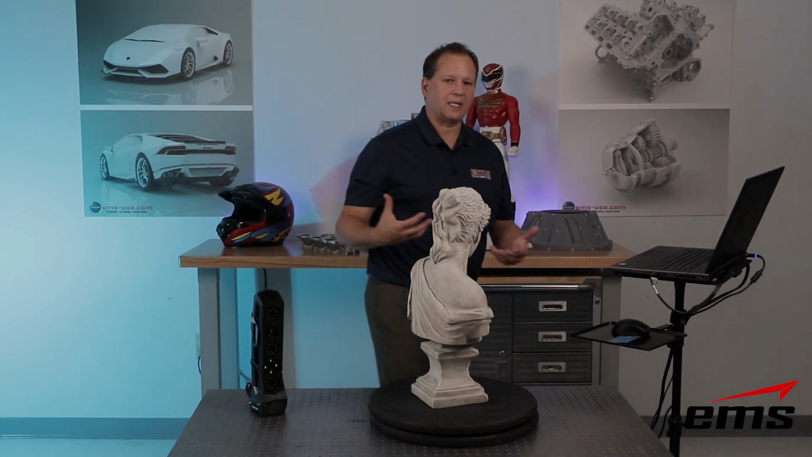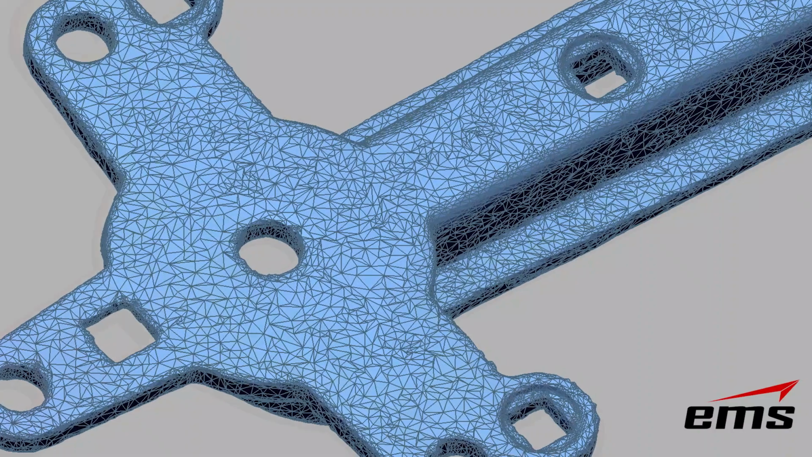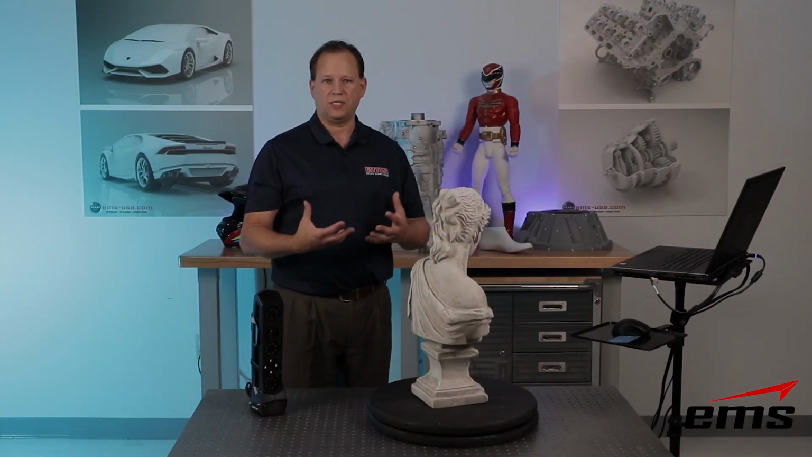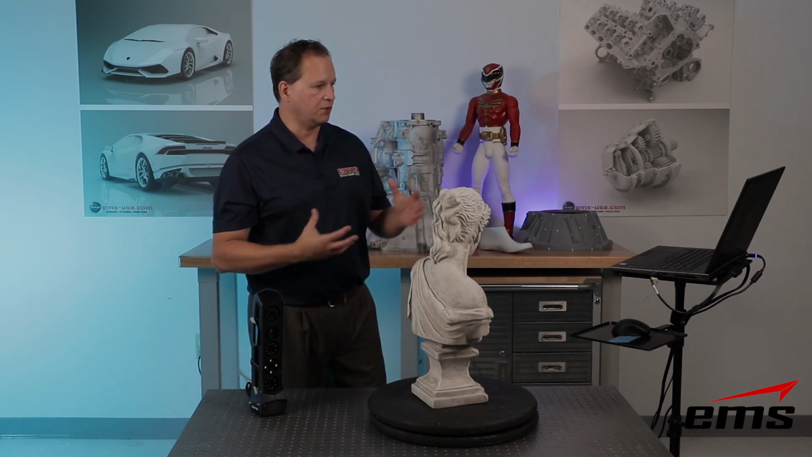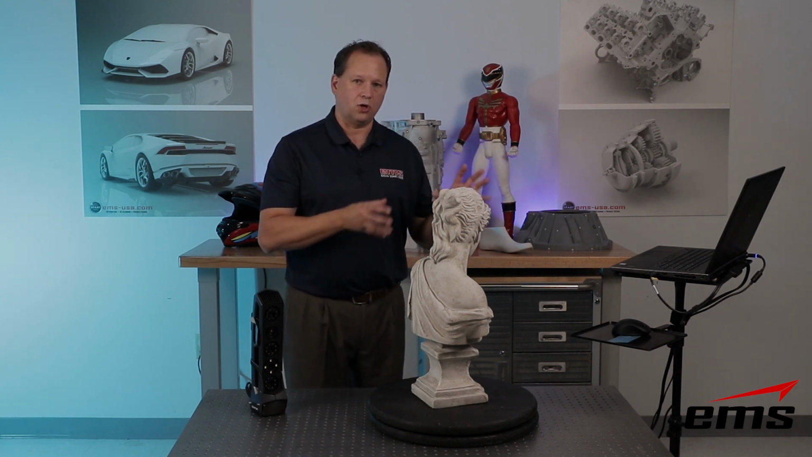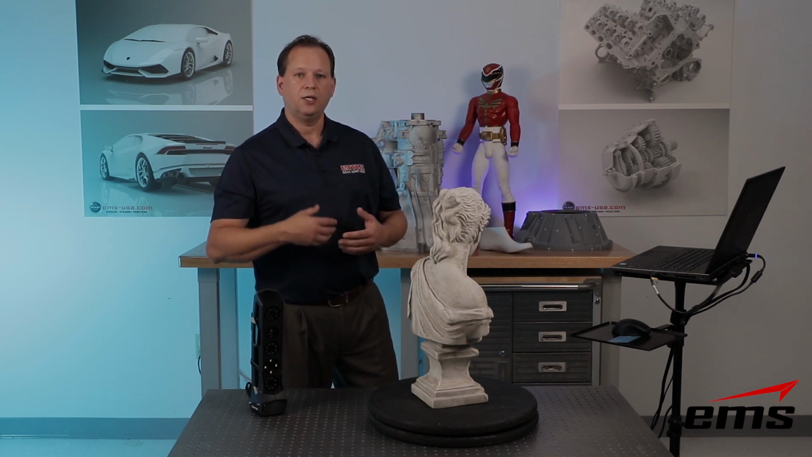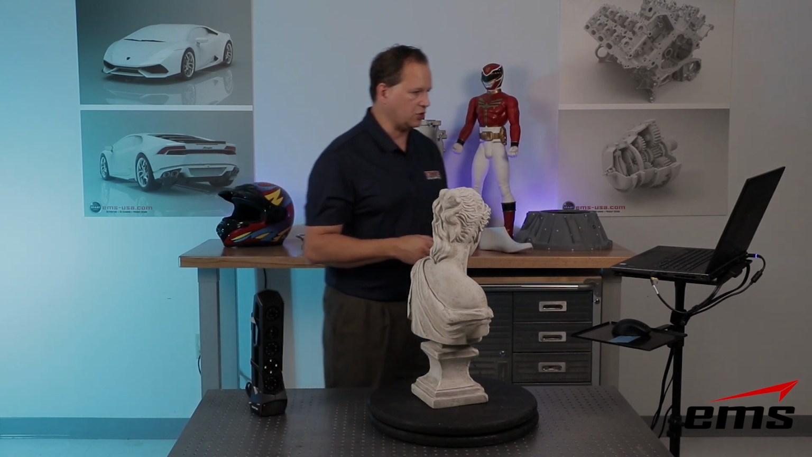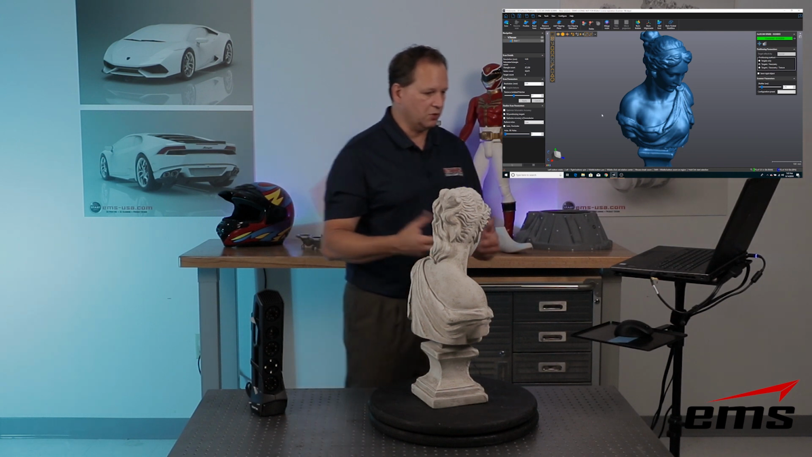Depending on your application, some people also use this for simulation and analysis like FEA or flow analysis, CFD, things like that. They may not want a super high resolution model. Same with animation and simulation. So you have complete control of that as long as you save this session file in the VX Element software, which comes with the scanner. You can open it back up and change this resolution up and down to whatever you want. That's a really nice feature. So as long as you take your time and scan it well, you'll be able to do that.